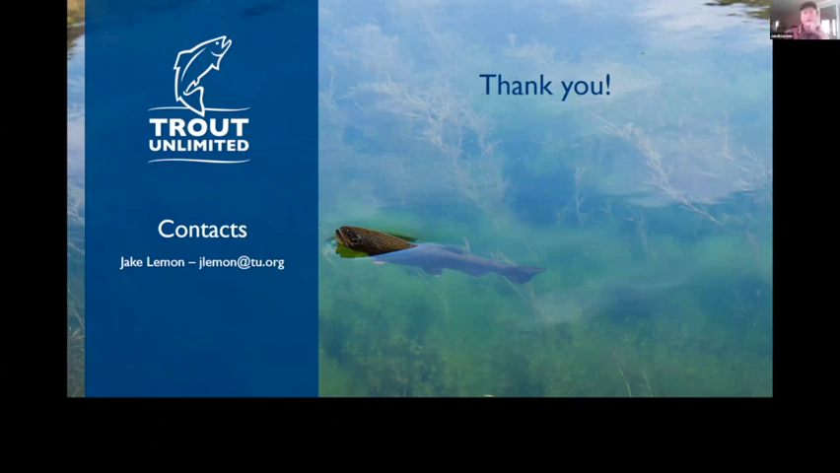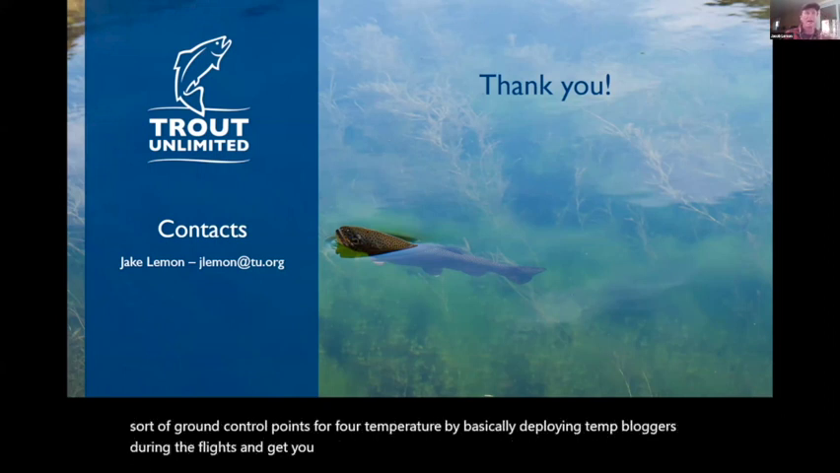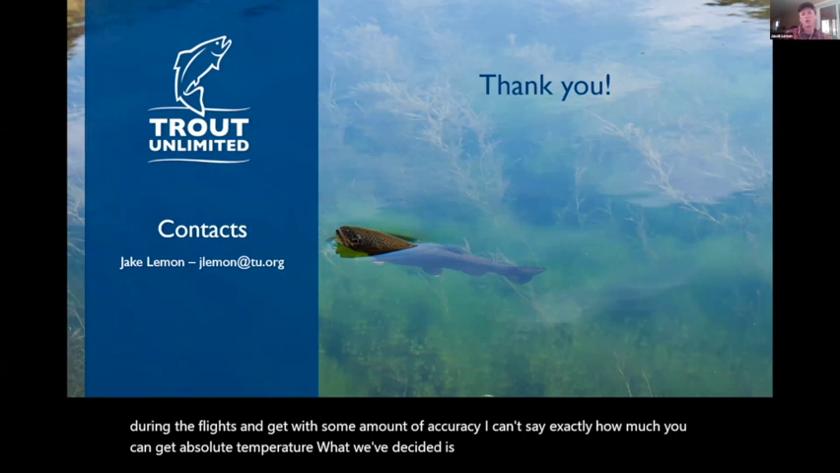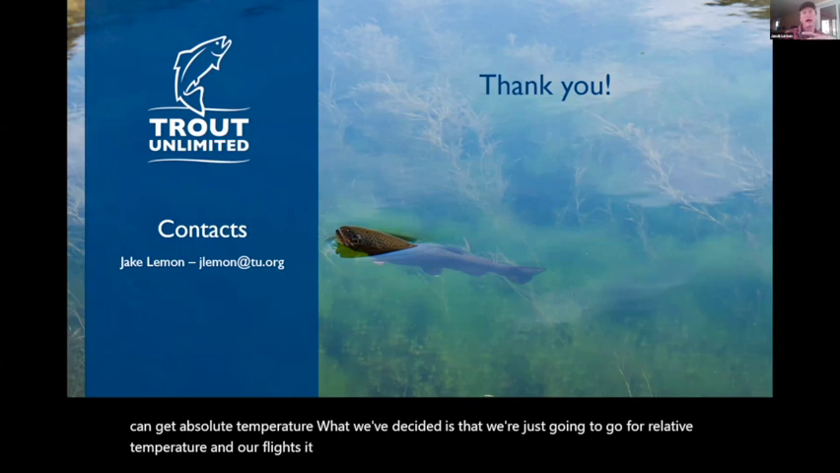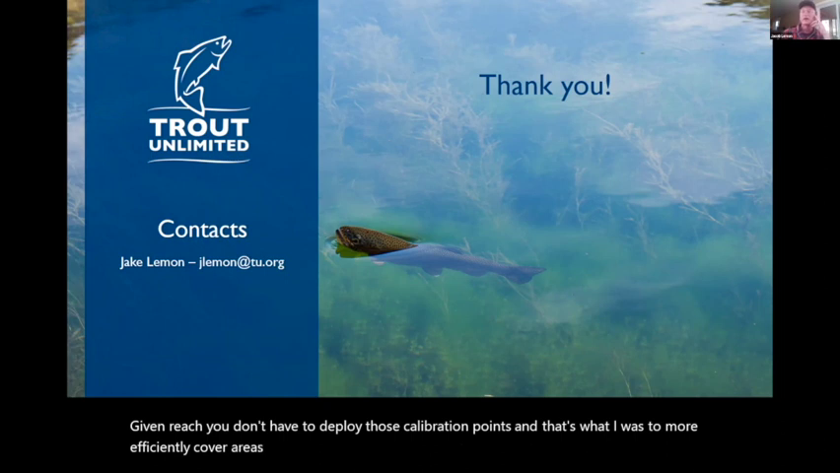So there is some ability. We're using radiometrically calibrated cameras, and you can set ground control points for temperature by deploying temp loggers during flights and get, with some amount of accuracy, I can't say exactly how much you can get absolute temperature. What we've decided is that we're just going to go for relative temperature in our flights. It reduces the amount of time spent on surveying a given reach. You don't have to deploy those calibration points, and it allows us to more efficiently cover areas in capturing this imagery. So basically, we're looking for relative.